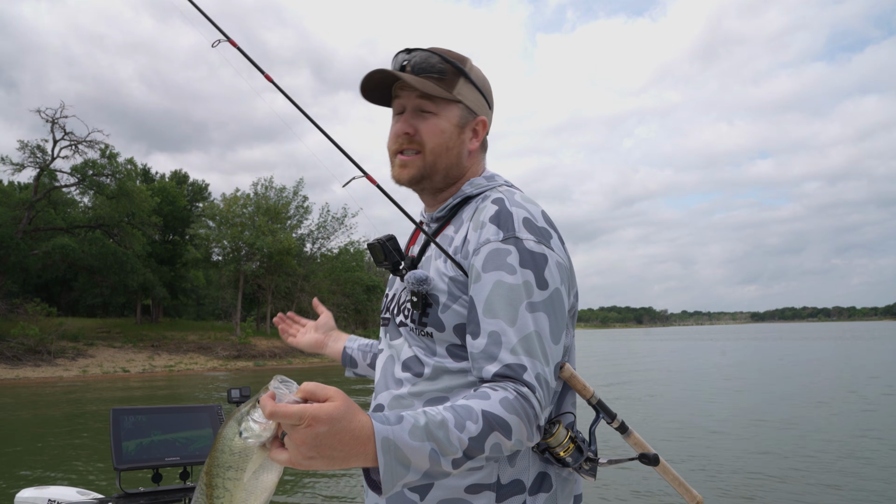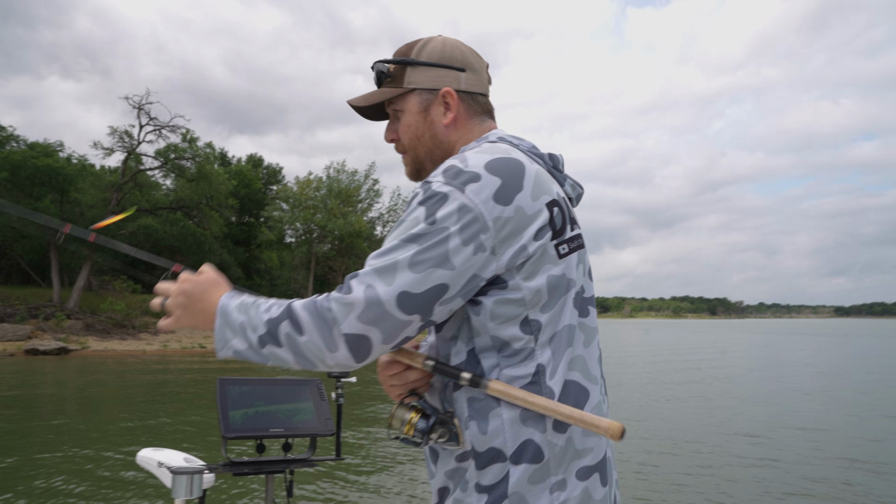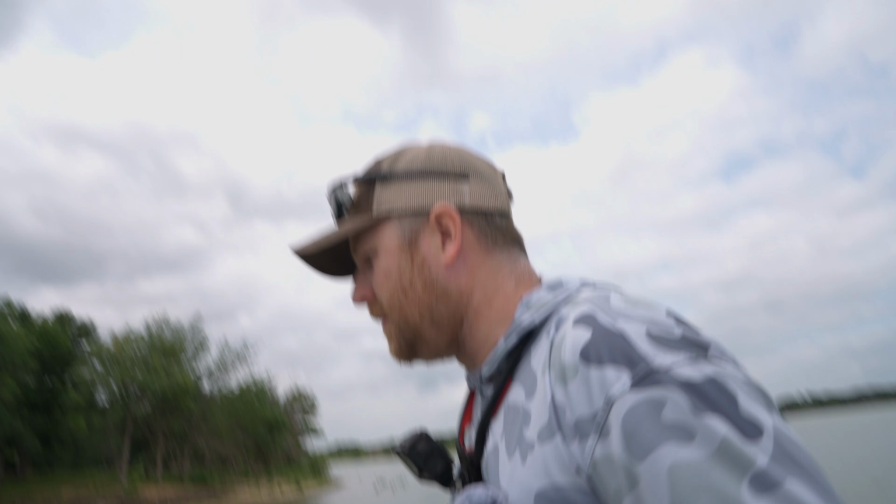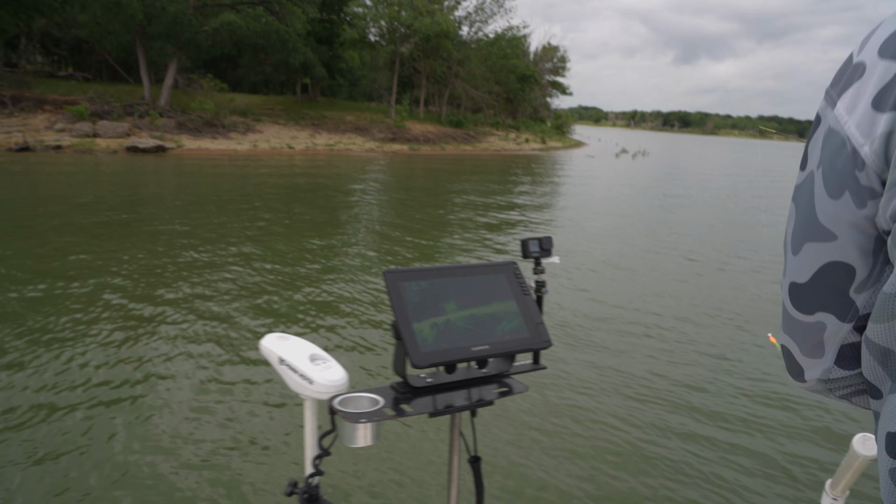Okay, so we pushed across the cove. Thought the cameras were on, didn't realize they weren't, so we got that one. Let's drop down, let's catch a couple more, guys. I actually switched colors and I switched profiles, so I got a little bit smaller, and I'm going with the orange body now. So let's drop down here and see if we can't connect with a couple more.